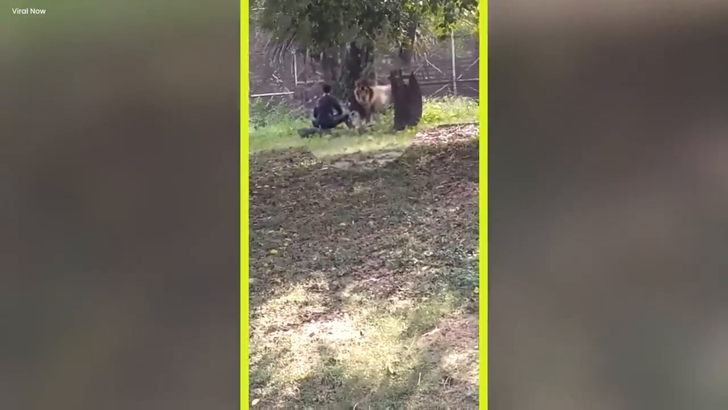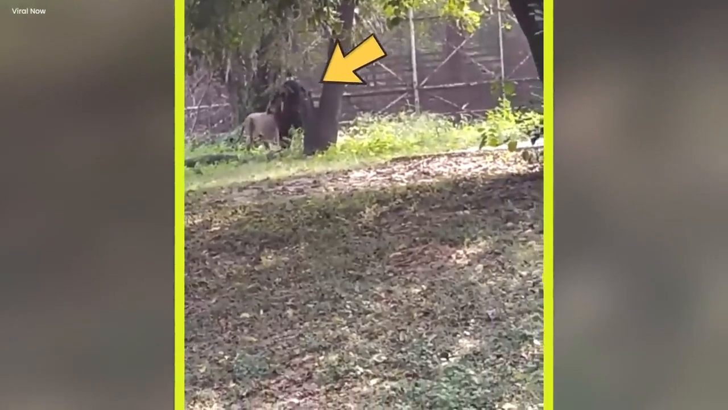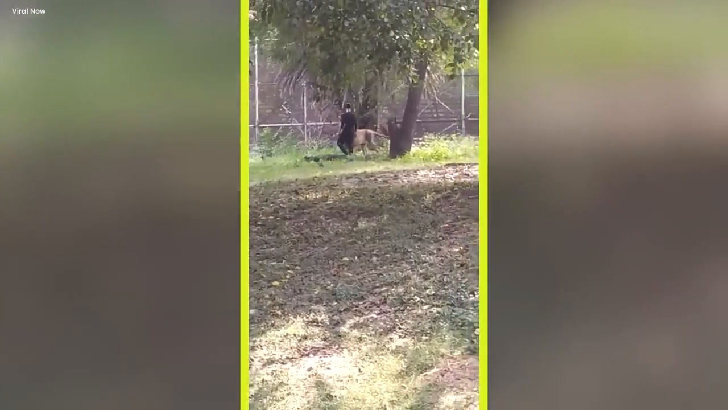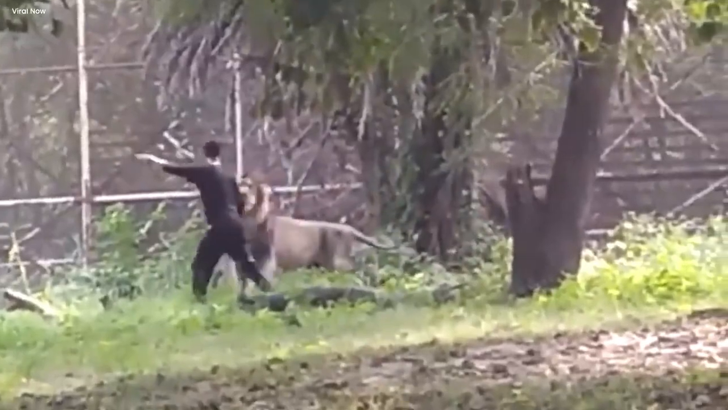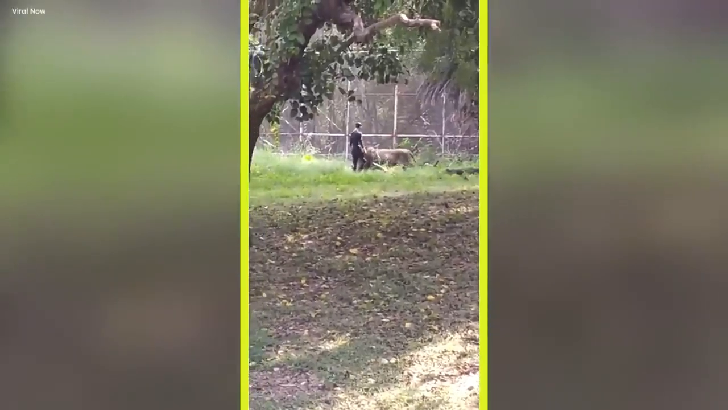both fascinating and jaw-dropping. It's a wild reminder of the unpredictable nature of wildlife and the importance of respecting boundaries, even in the most unexpected situations. As the drunk individual and the curious lion cross paths, the tension builds, creating a captivating scene that prompts a mix of awe and concern. The unexpected turns underscore the importance of respecting wildlife.